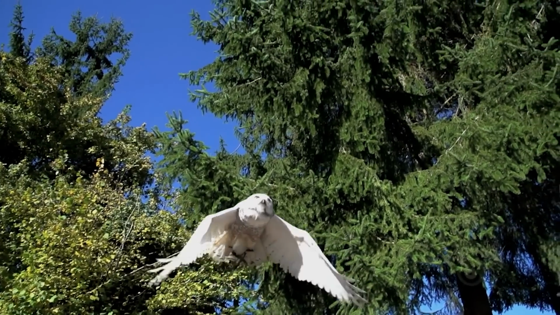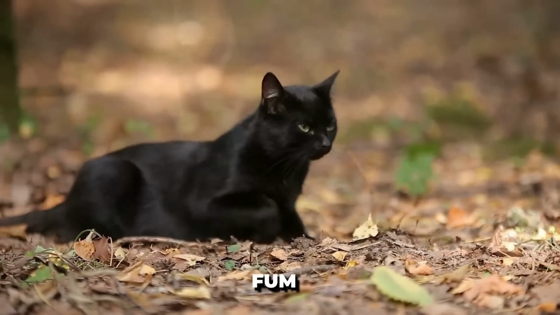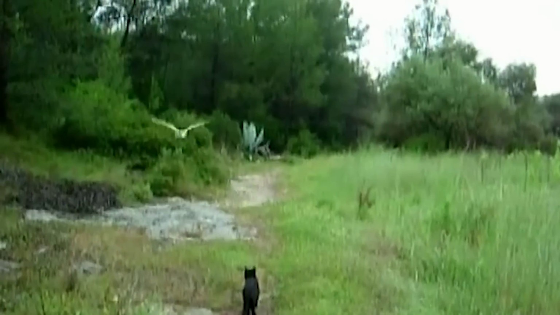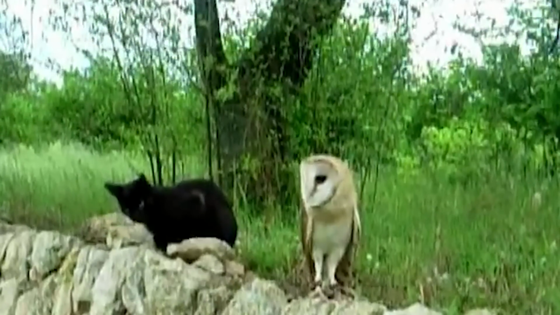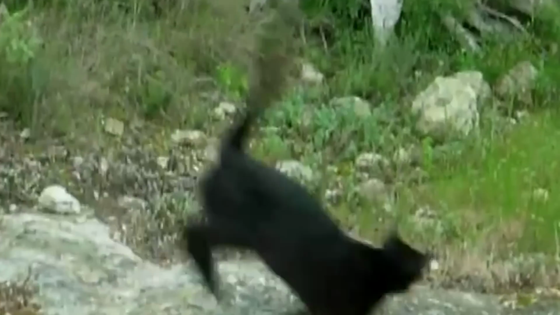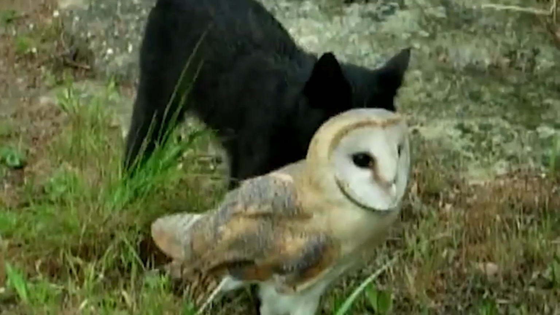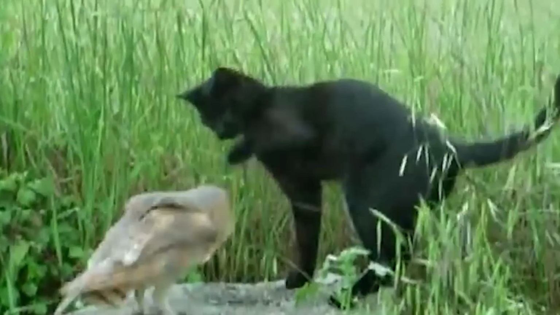Cat and owl playing. In a surprising twist of fate, an unlikely duo has captured the hearts of many. Meet Fum, a charming black cat, and Gebra, a gentle barn owl, who have defied the odds to become the most adorable of friends. Despite their differences, they share a special bond. Gebra, a bird of prey, flies far and wide but always returns to Fum's side. For a year they've been inseparable, having met just a month ago.